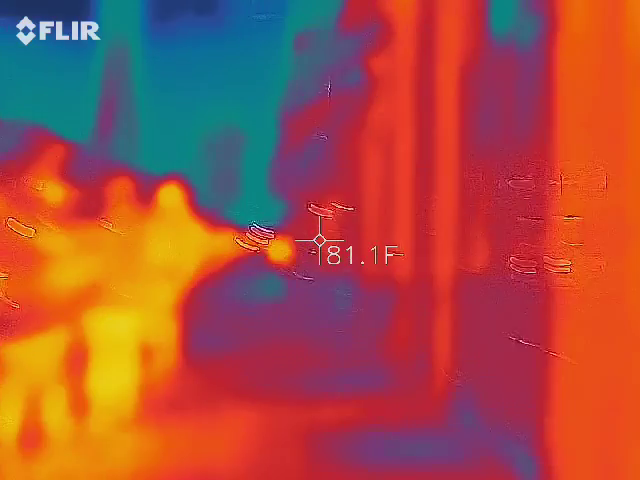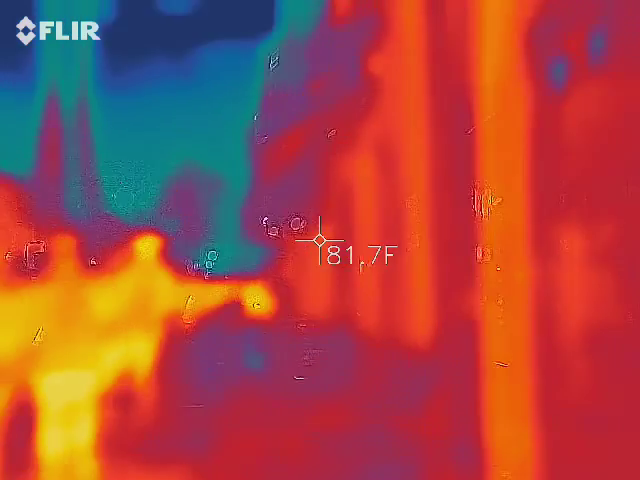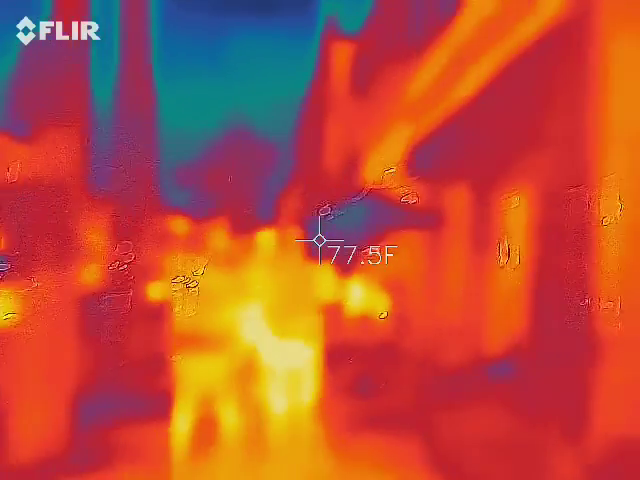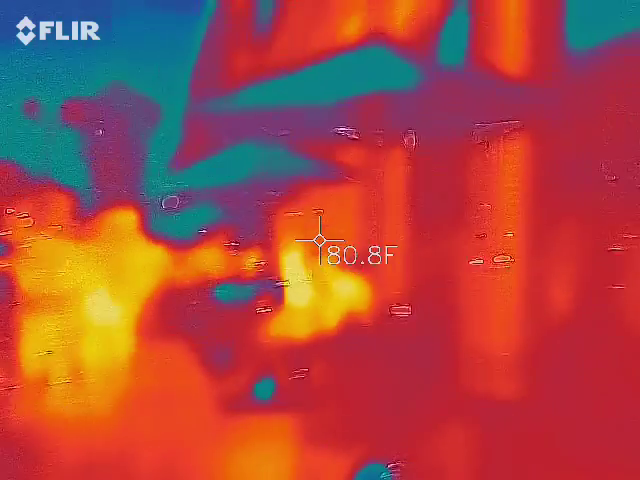I think the next two places we're going to are going to be a little bumpy on the floor. I don't think we're trying to pick up anything here in particular because we're moving too fast, I would think.